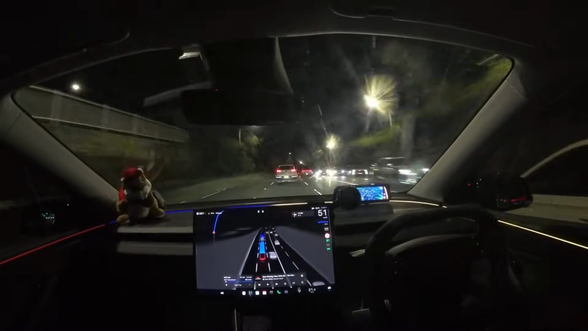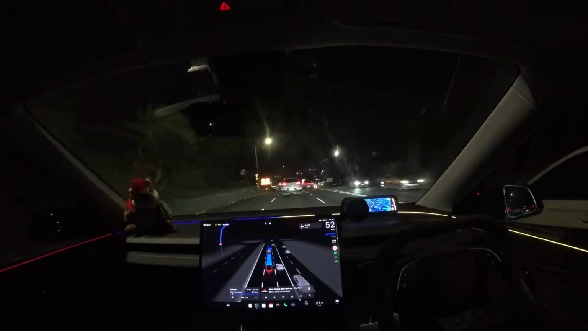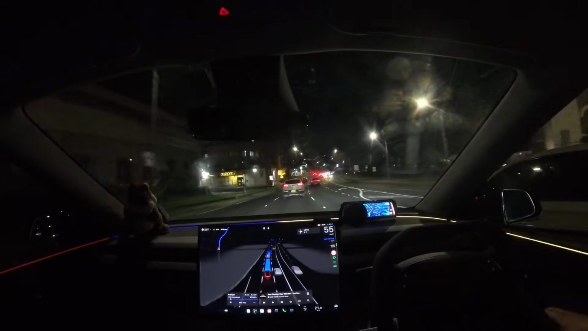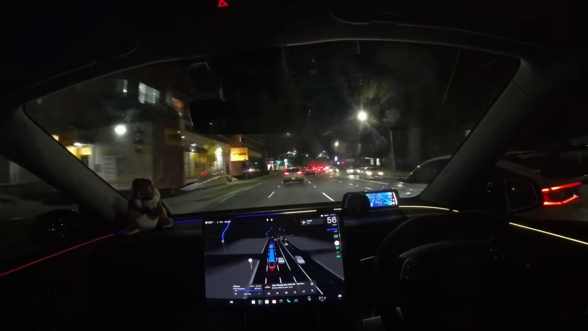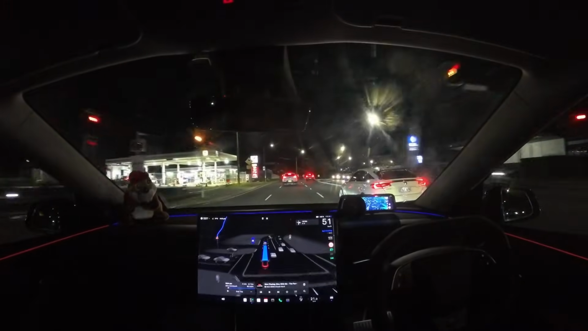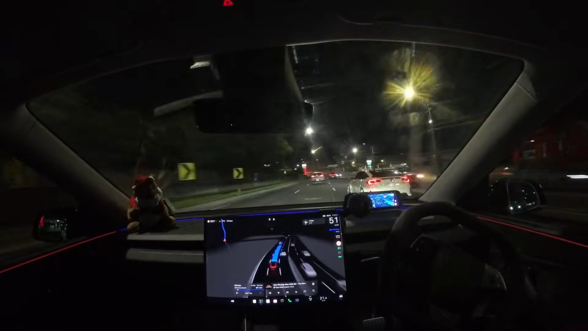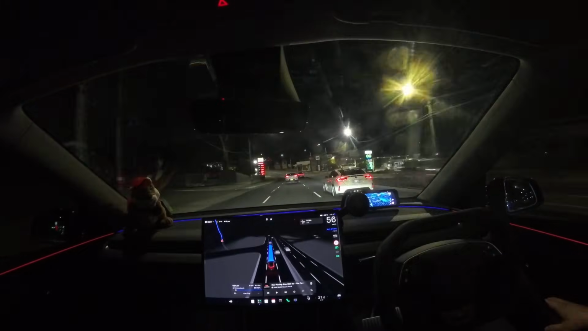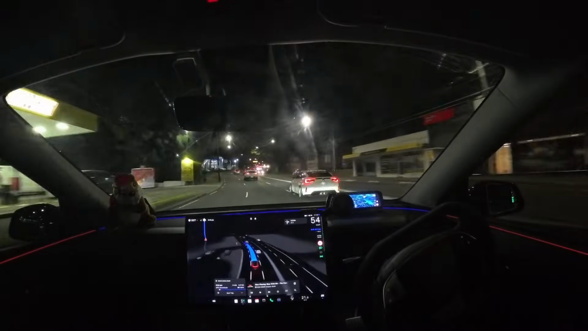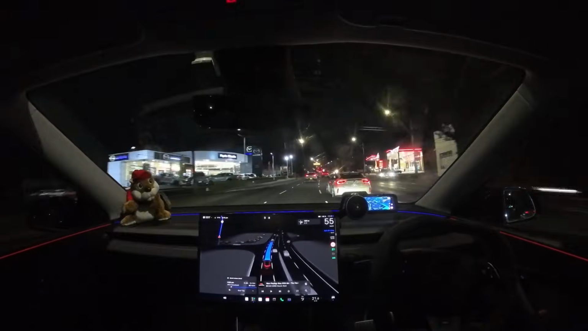Now, that said, taking off at the lights, that's how I would normally take off at the lights. So I guess hurry mode is, I fall into the demographic that likes the hurry mode. We'll see how it goes tomorrow, but I'm actually pretty happy at how hurry mode goes. At the moment, I've only used it for less than a few Ks. So we'll see.